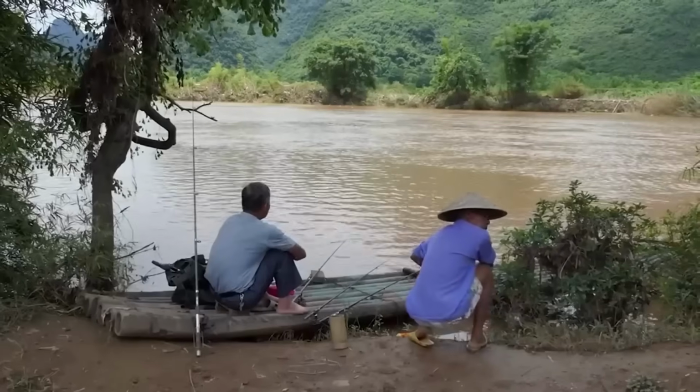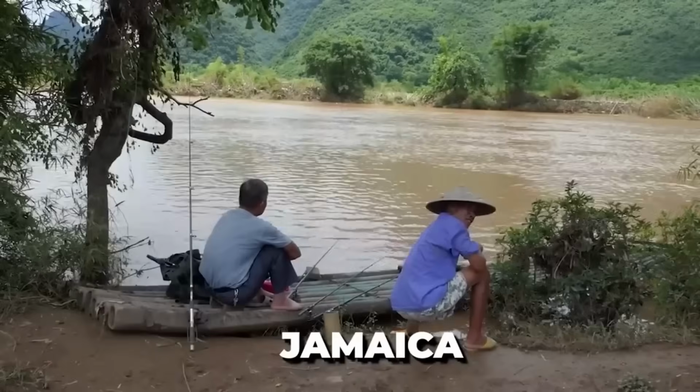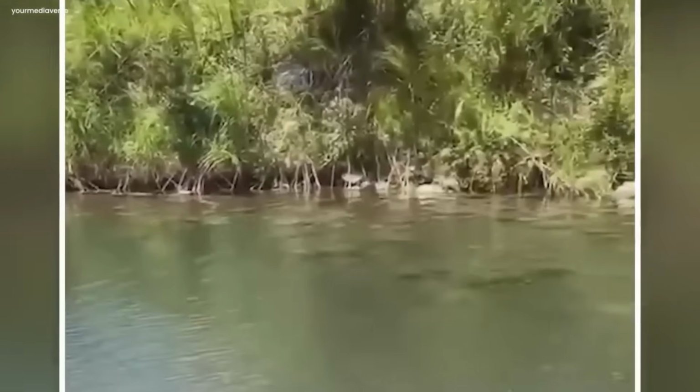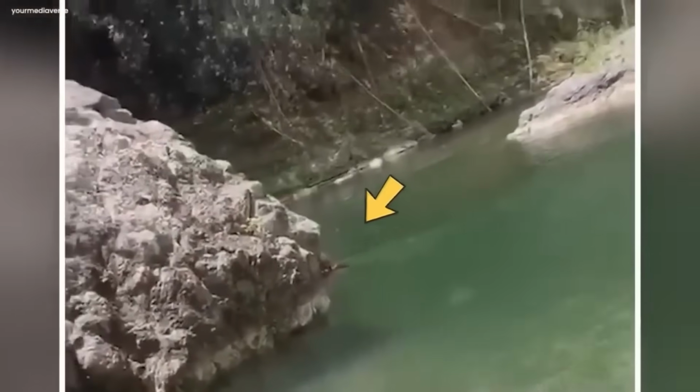It all began when two men were exploring through a river surrounded by thick mangroves in Jamaica. They were casually gossiping around, capturing the essence of nature, recording the glistening water of the river. And then something took them by surprise. A peculiar thing was hiding behind a giant rock, and as soon as they shifted their camera toward it, it took a sudden dive into the river.